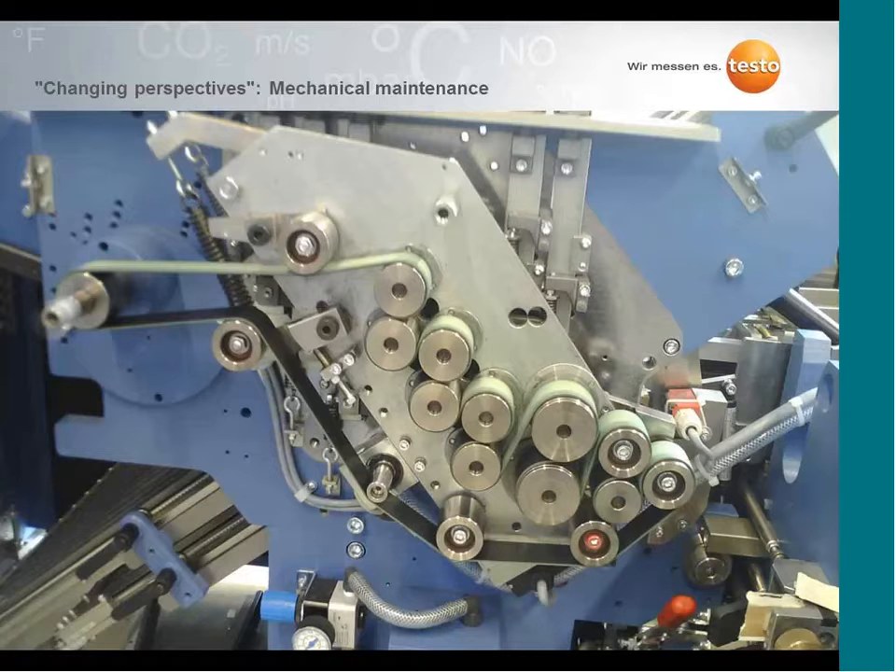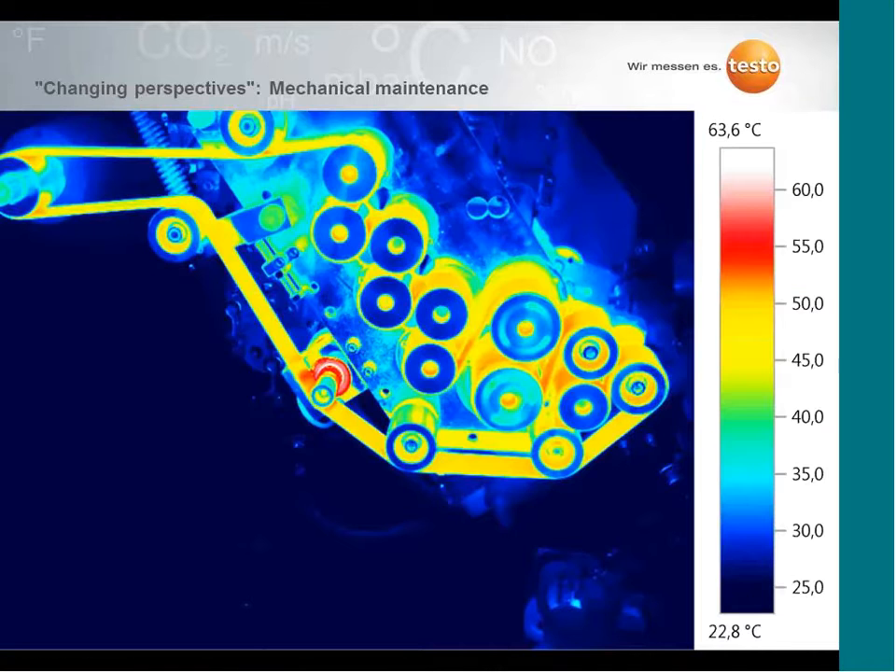But when you change your perspective and use a thermal imager, here you can see the thermal image of the same situation. You can see that there is a so-called hotspot on one of the bearings. It tells you that there is a temperature of 63 degrees Celsius.